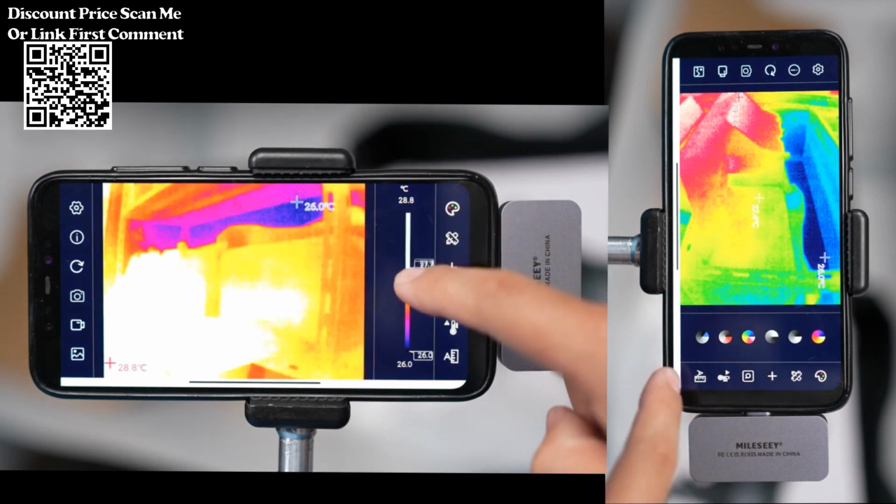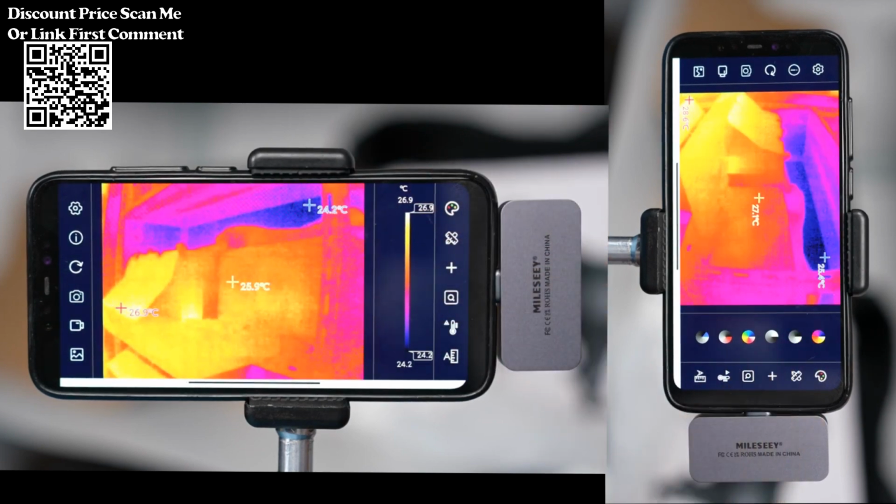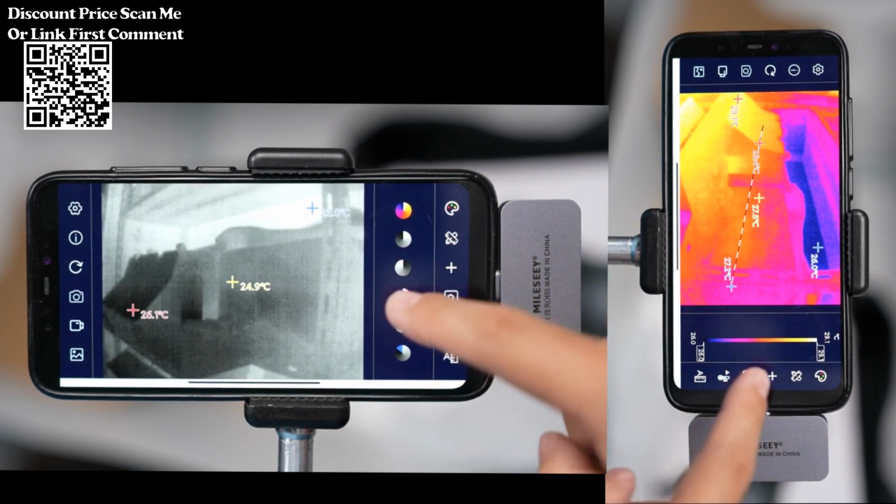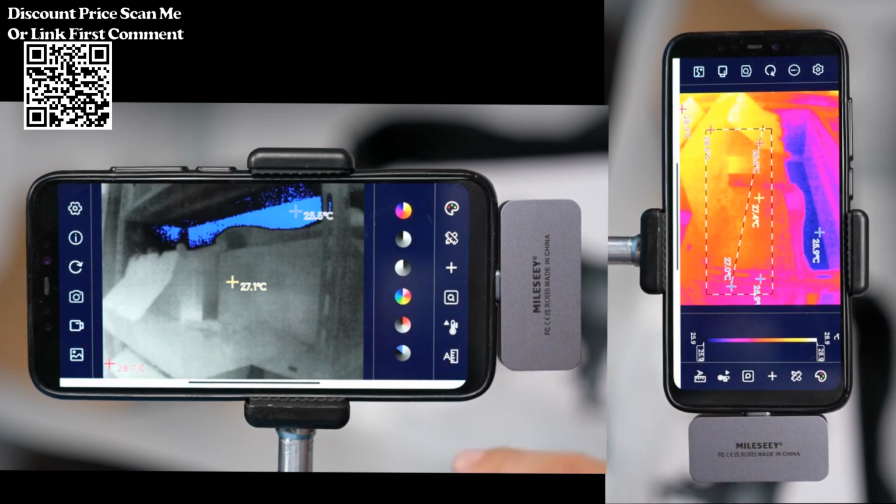Temperature difference display imaging provides a visual representation of temperature differences, allowing users to easily identify variations in heat or cold. Note: ensure that your Android device supports USB OTG and that the dedicated app is compatible with your device.